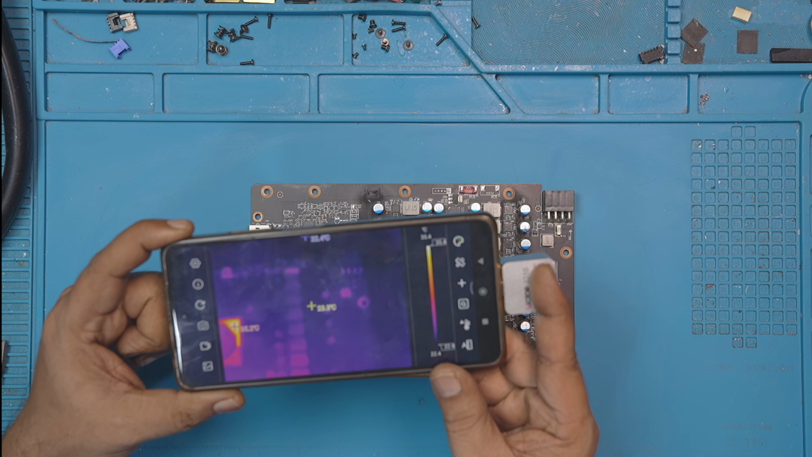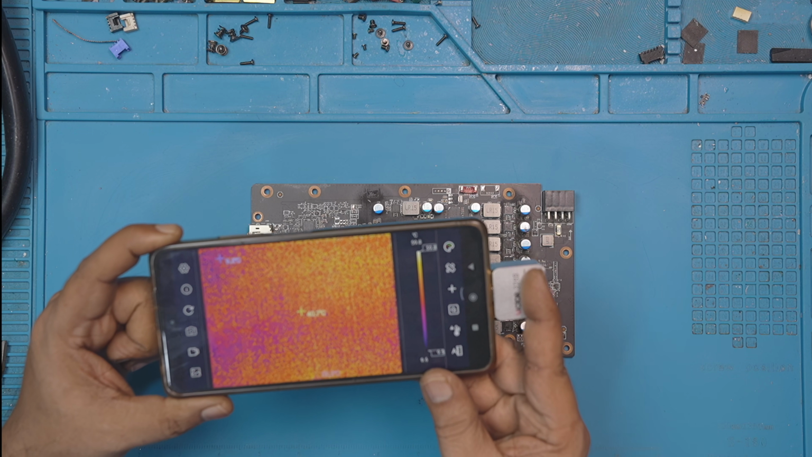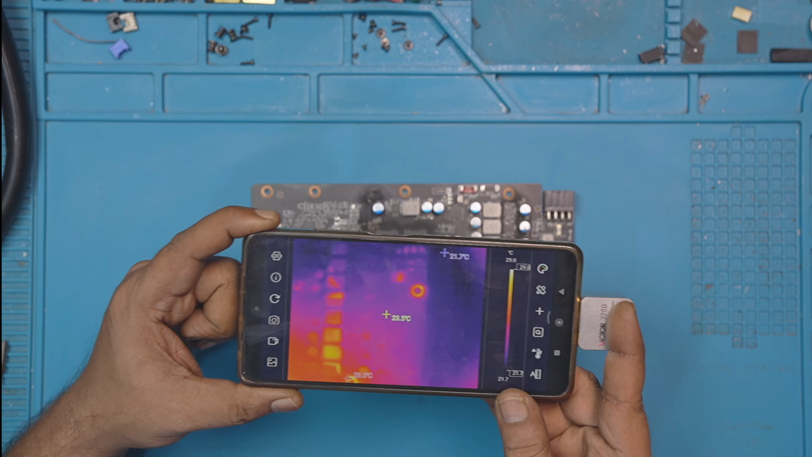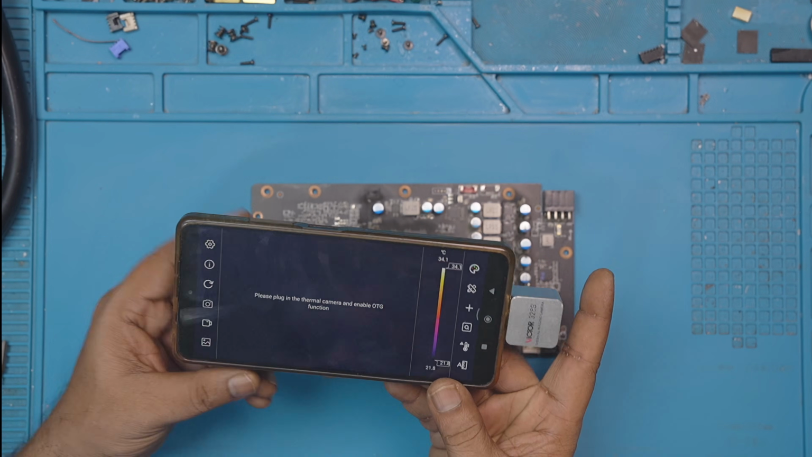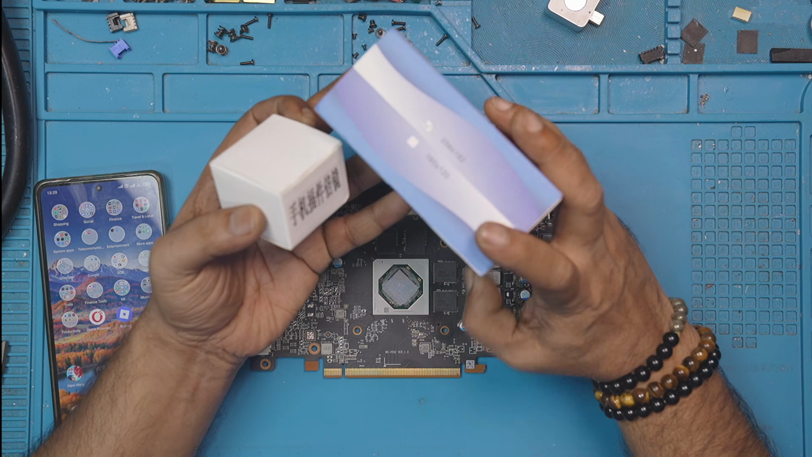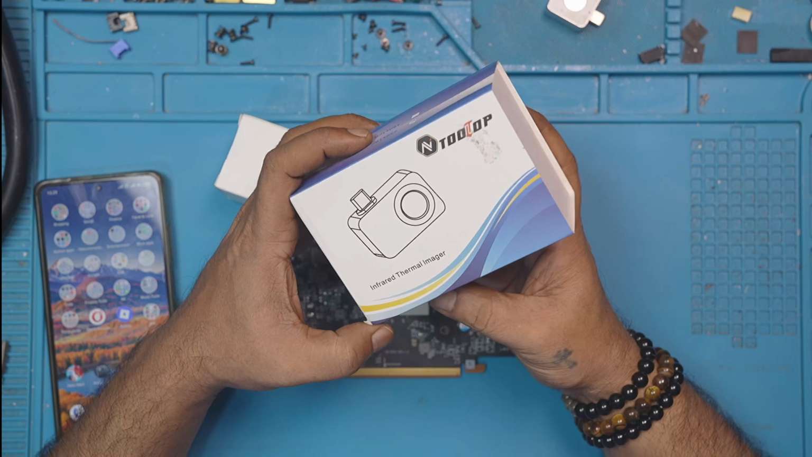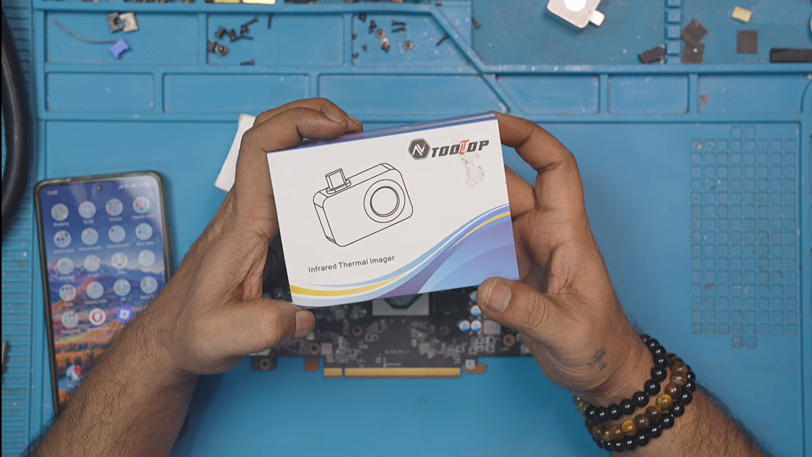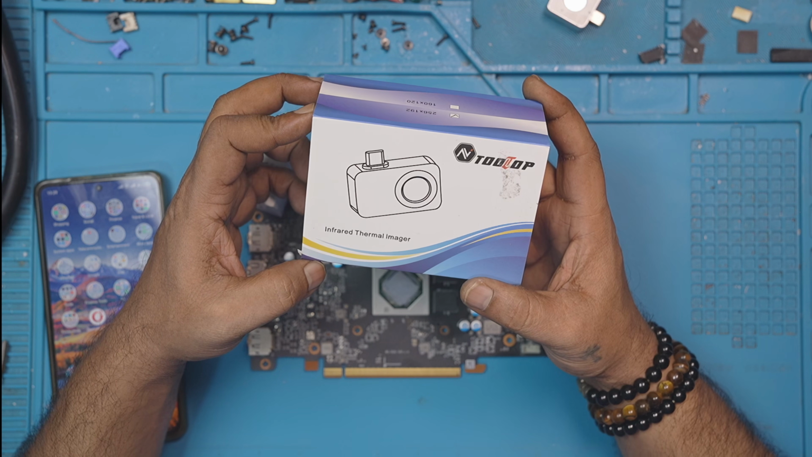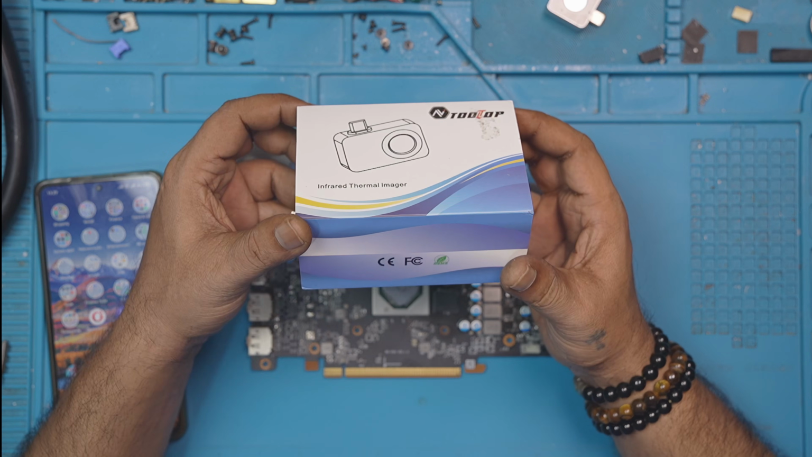This time, I wanted to buy an IR camera with a macro lens, and I almost concluded to buy the InfiRay P2 Pro with a macro lens. But then I came across this Tooltop T7. The price was nearly half that of the P2 Pro, and it also had a macro lens. So I made my purchase over a month ago and have been using it in my repairs to find